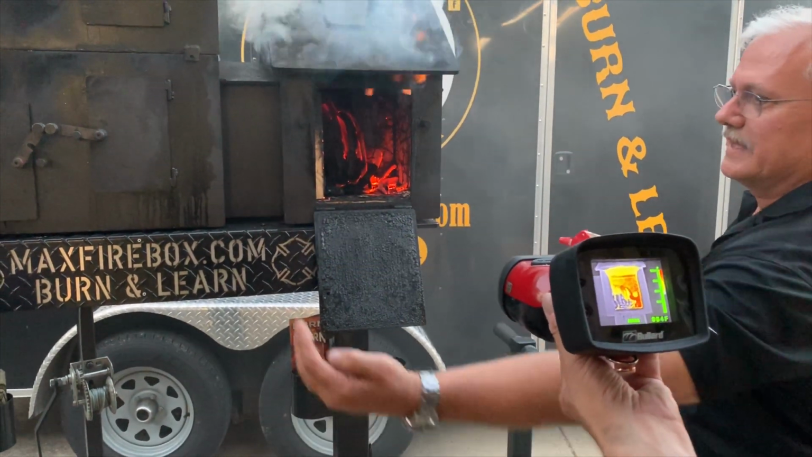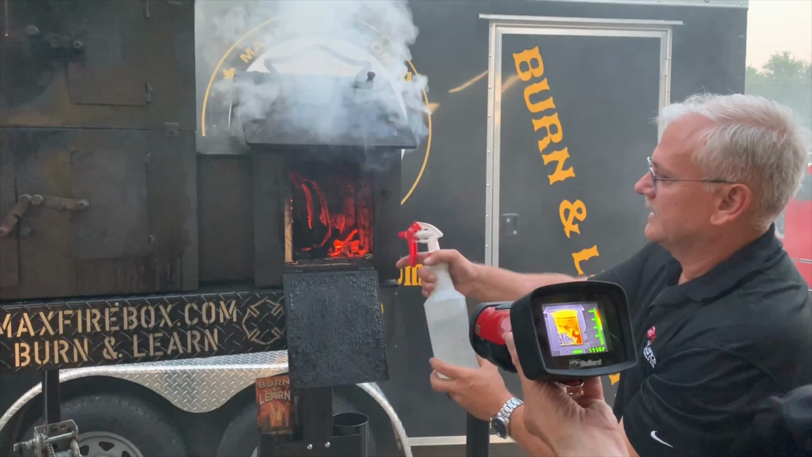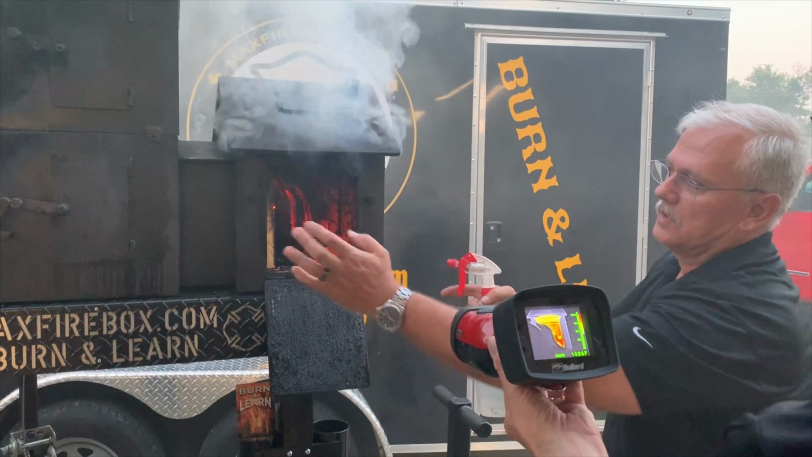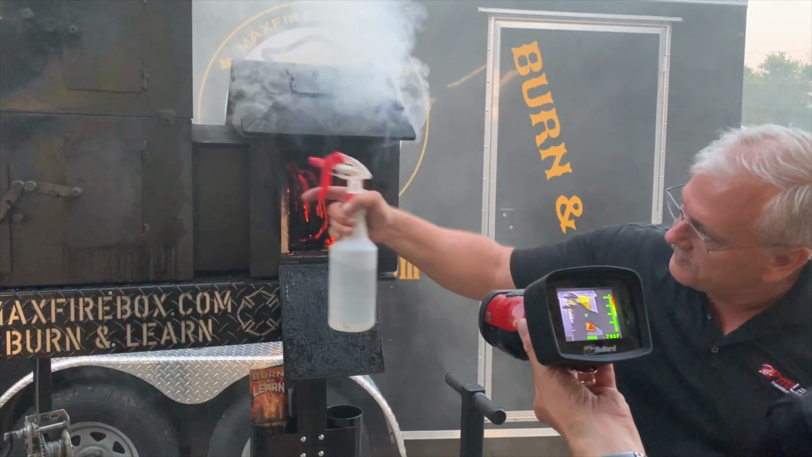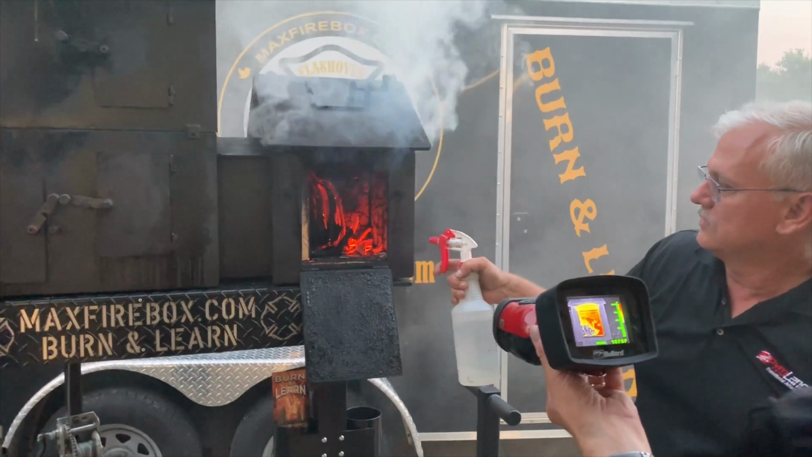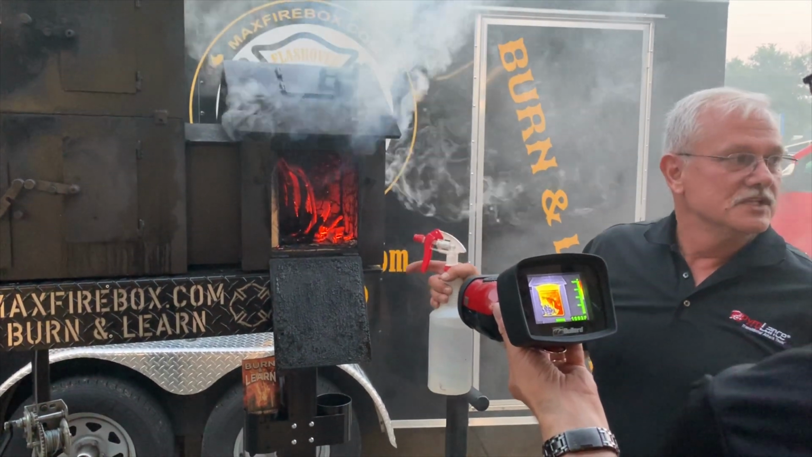So if you come in at the entry point, you want to control the overhead, make it safe for you to get to the point where you can actually do this stuff. If you don't cool the gases by entering, it'll flash over your head. You'll be caught in a flashover because you cannot do this from that location. Which is exactly what we showed.